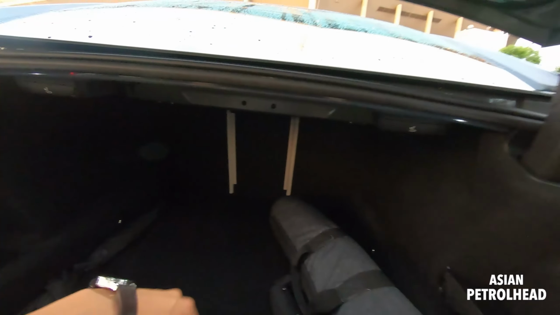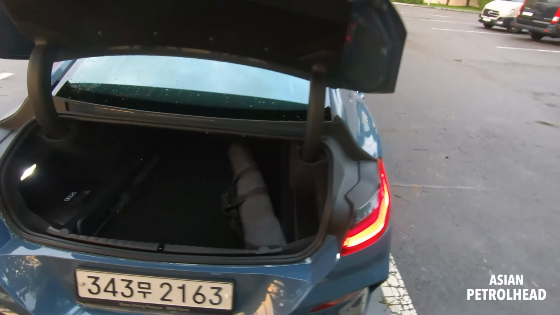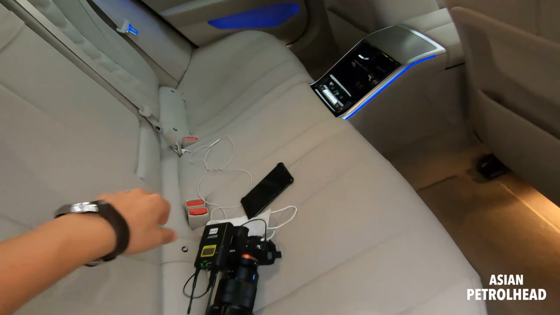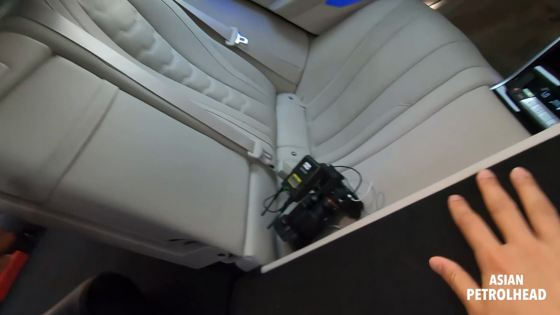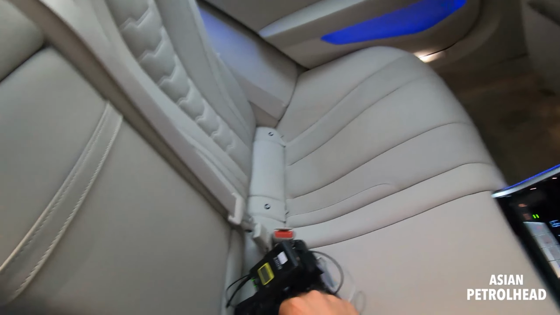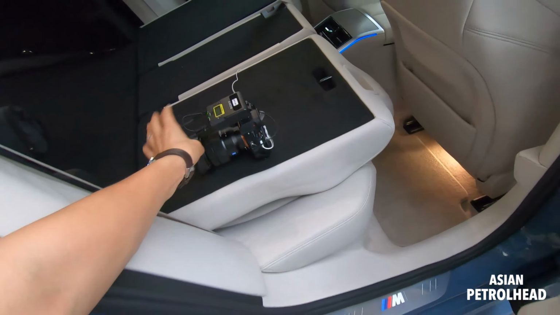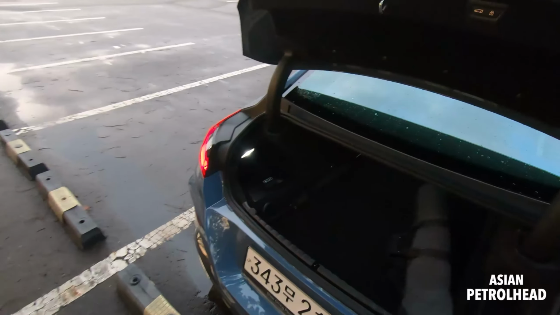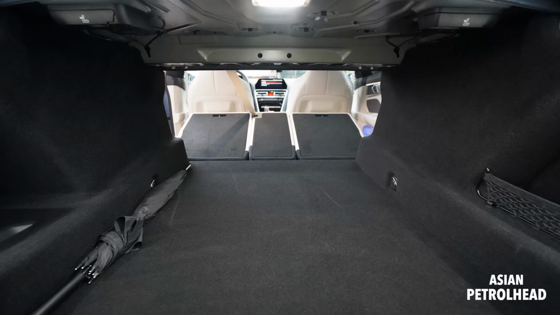And if you need, you can also fold the second row seats like this to yield more cargo. There we have it. It's a very nice trunk system, I think.